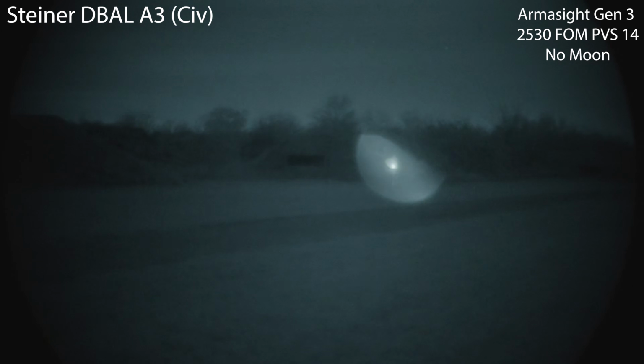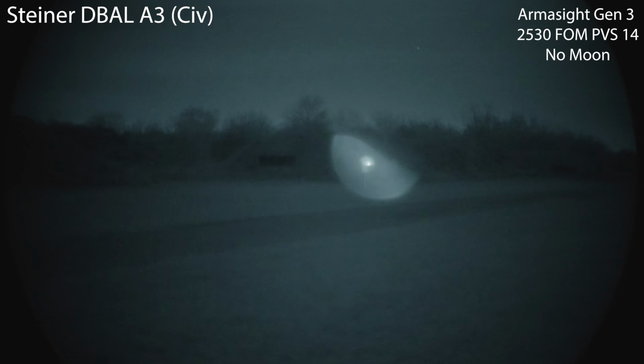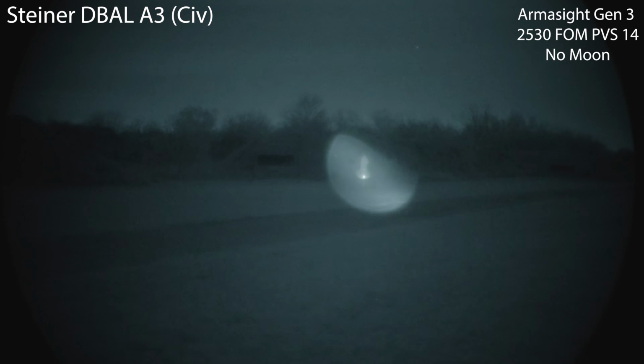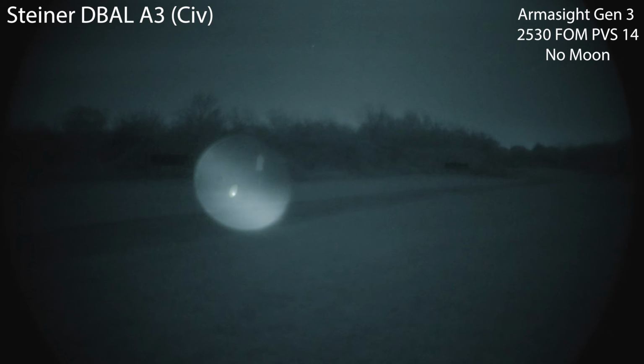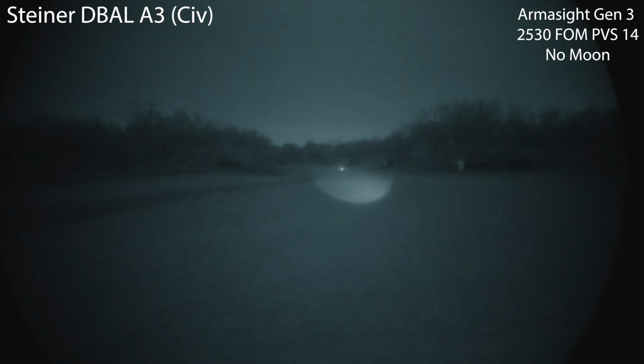It's not even overpowering at the 100, or sorry, at the 50. So if it's not overpowering the night vision at 50 yards, then I think that kind of speaks to how strong the illuminator is, and that's not very strong.